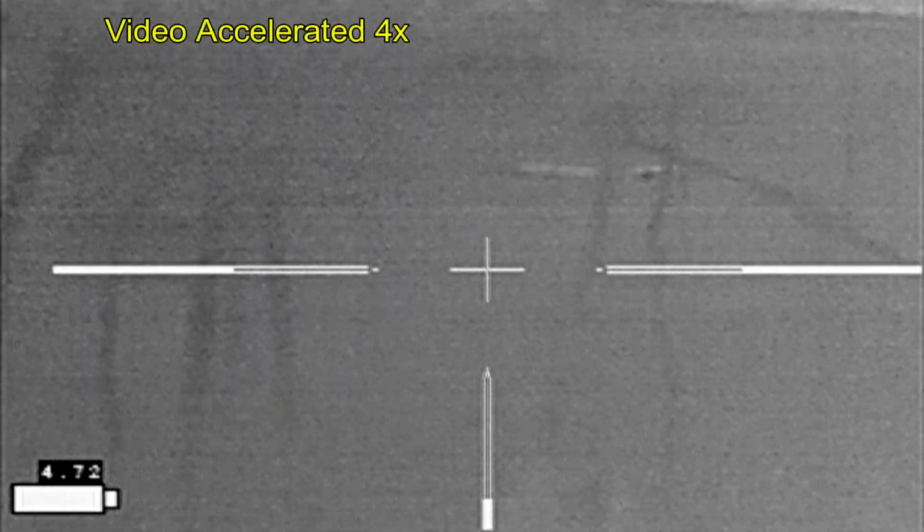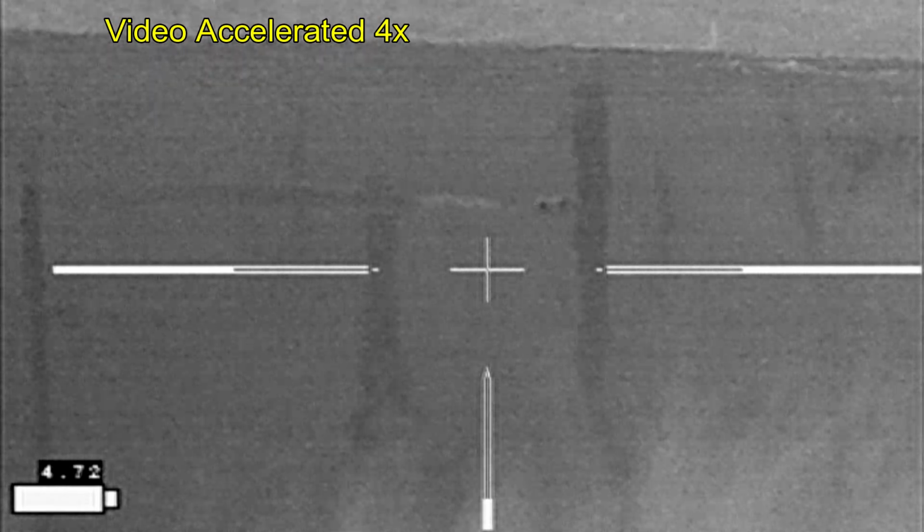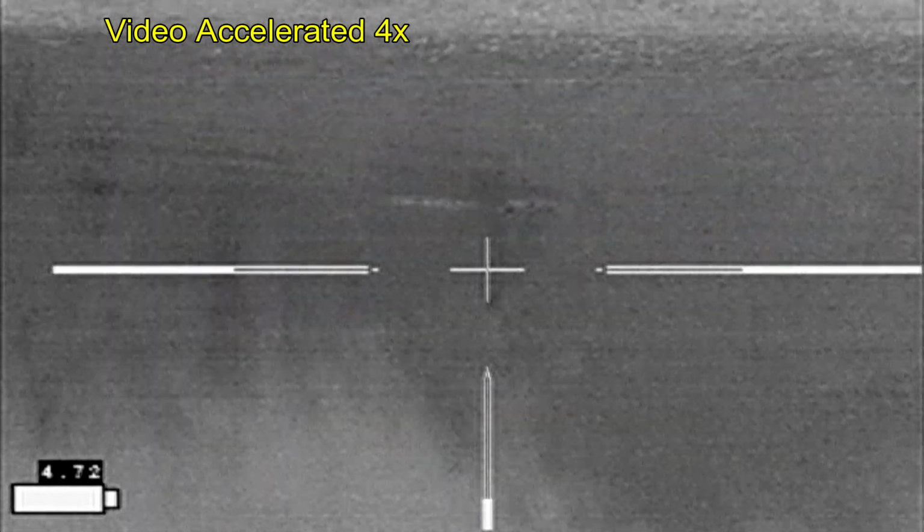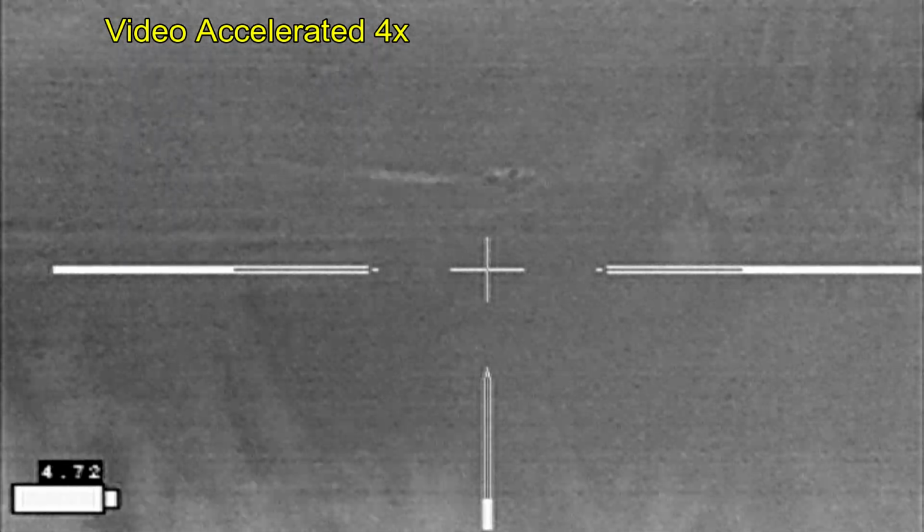The third beaver came in on a similar line as the second beaver. Swung by a little too close for me. I'm going to let him gain some distance.